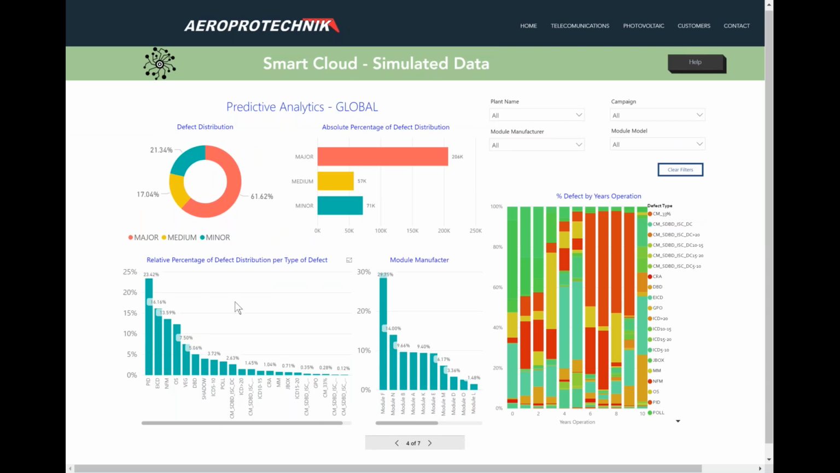So this is like a global predictive, some data correlations that by themselves are already very powerful. So let's imagine, for example, that you have all your defects in your plants, you have all your classifications, all your characterizations in terms of defects, and you are classifying them as major, medium, or minor criticality, all of that, right?